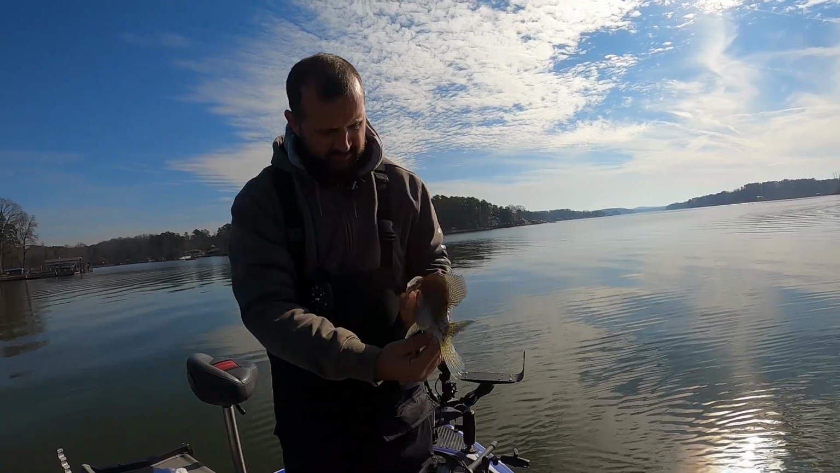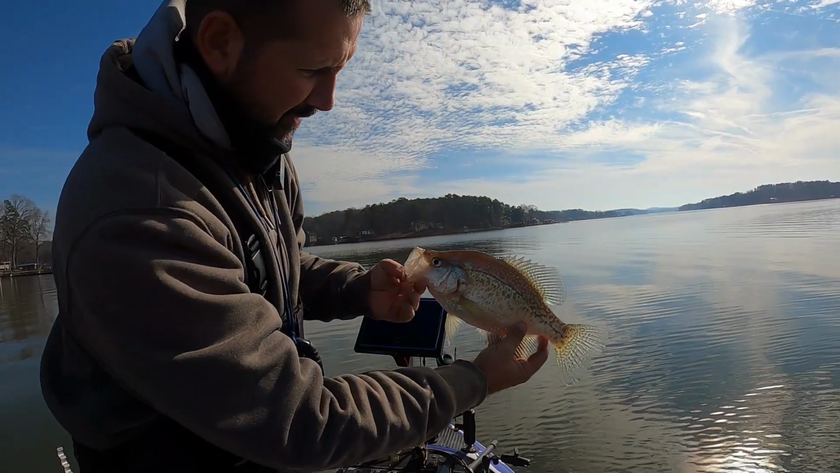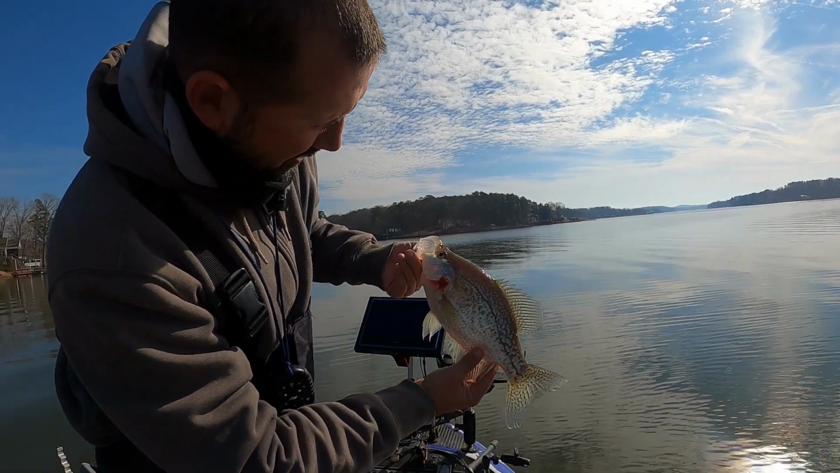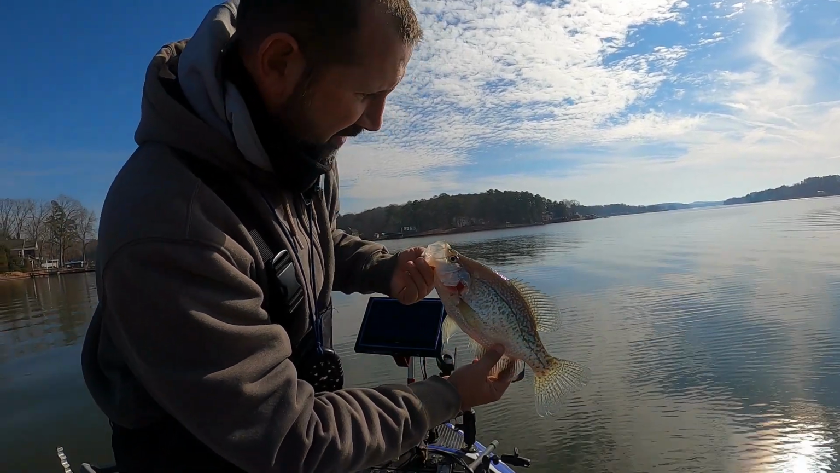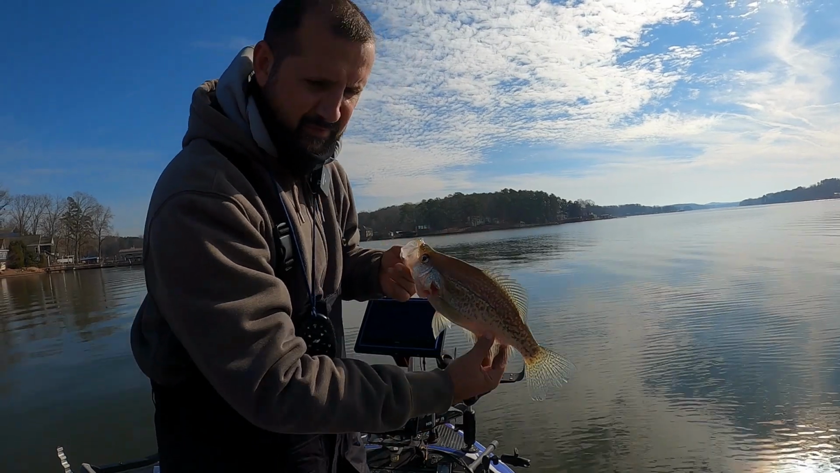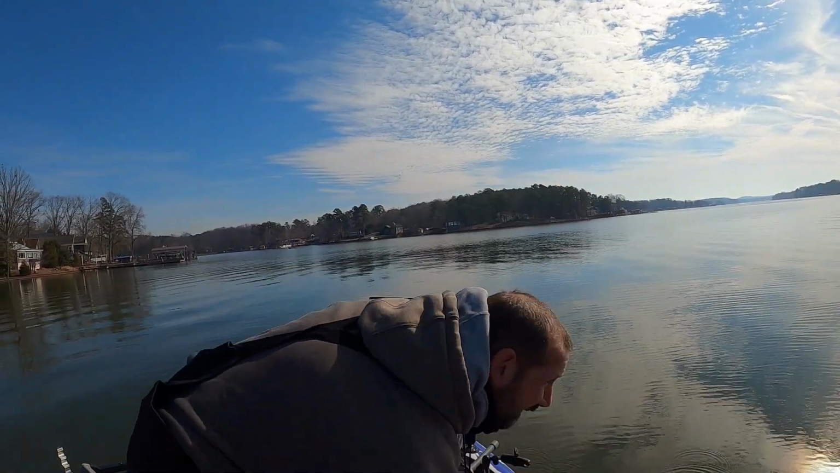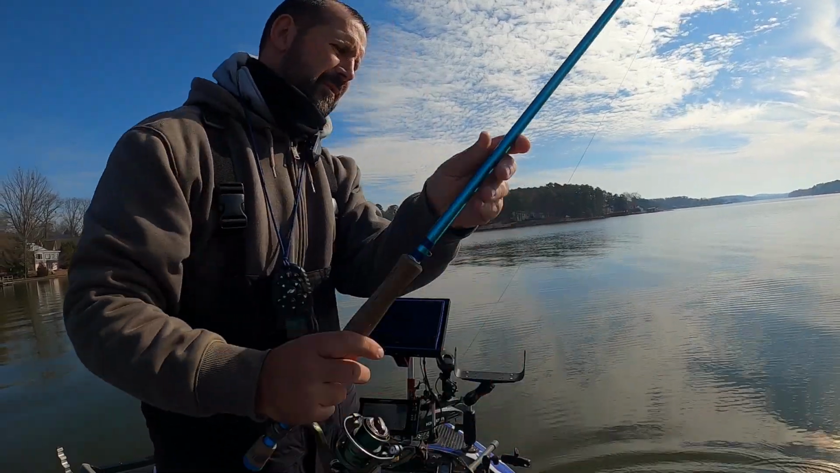Another good one. I want y'all to look at this gill on that fish right there. That don't look natural to me. But anyways, another fine fish. Just keep moving.